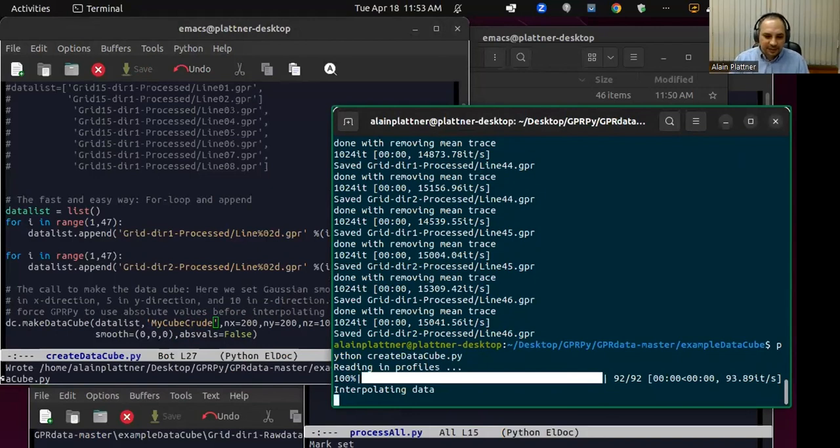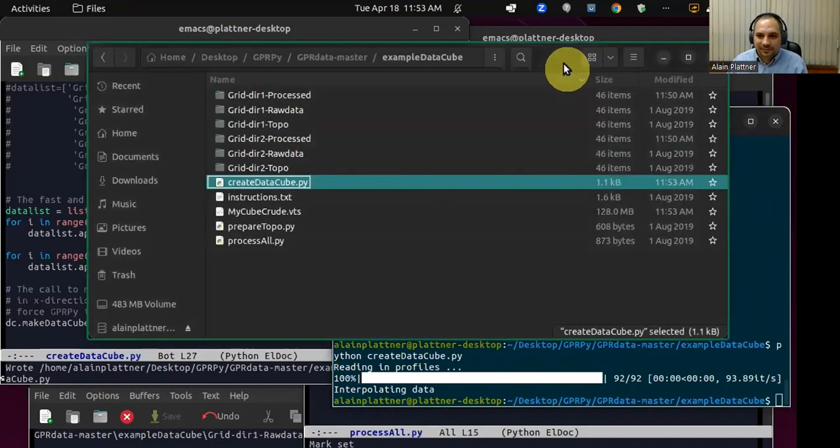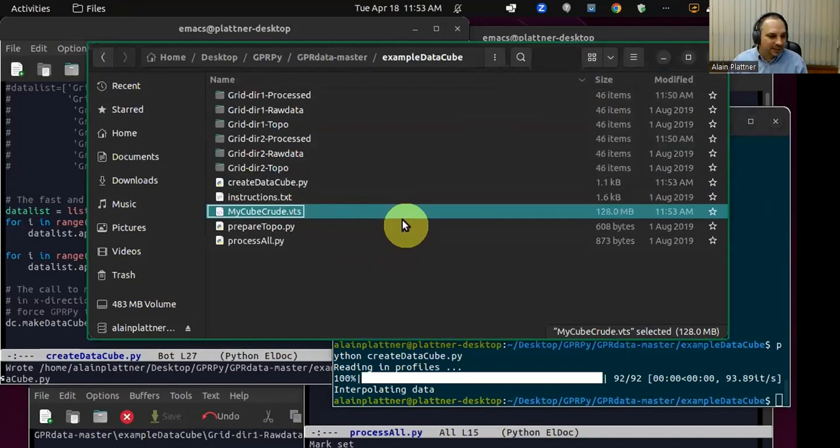It'll take a few seconds because it's a lot of data that needs to be interpolated. 96 profiles, and each profile has a lot of traces. Okay, done. So this is now saved as mycube crude.